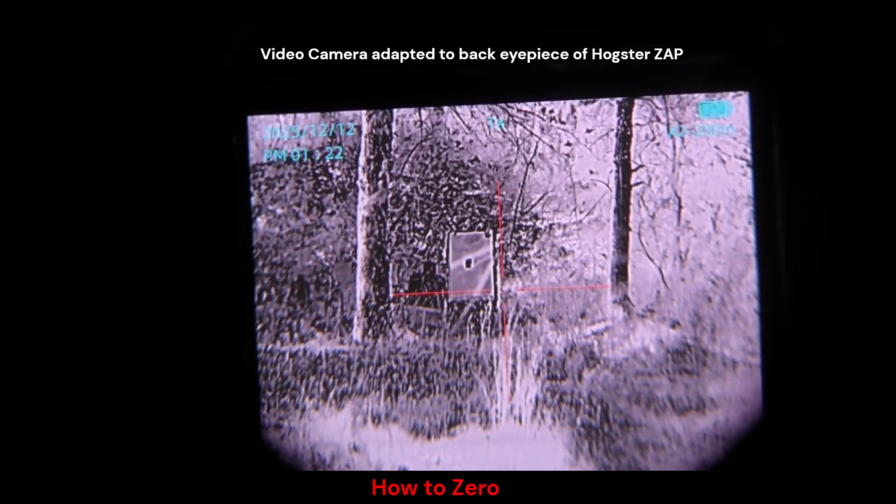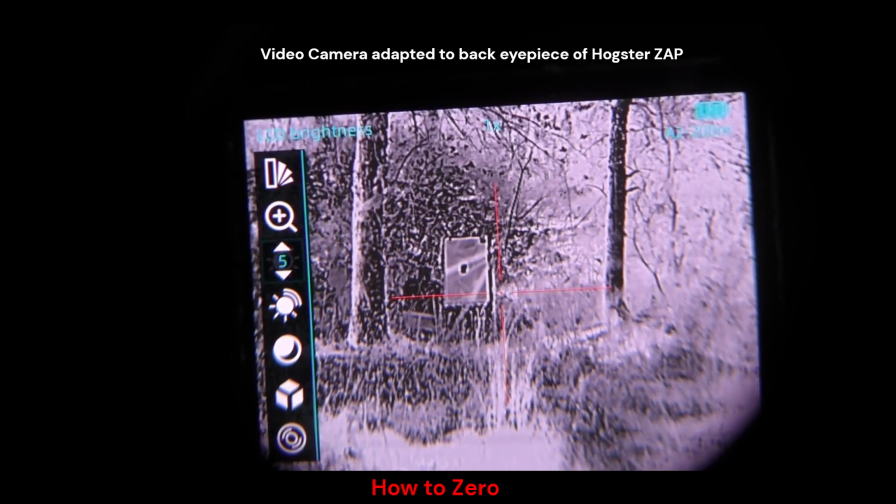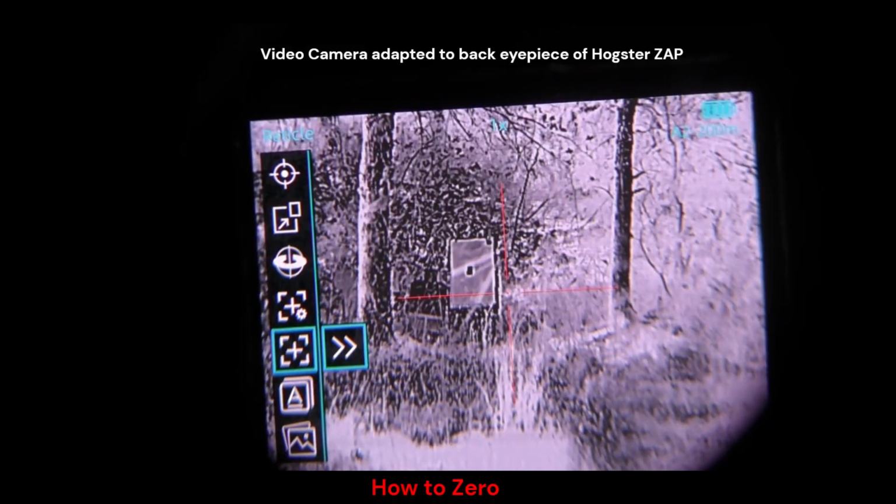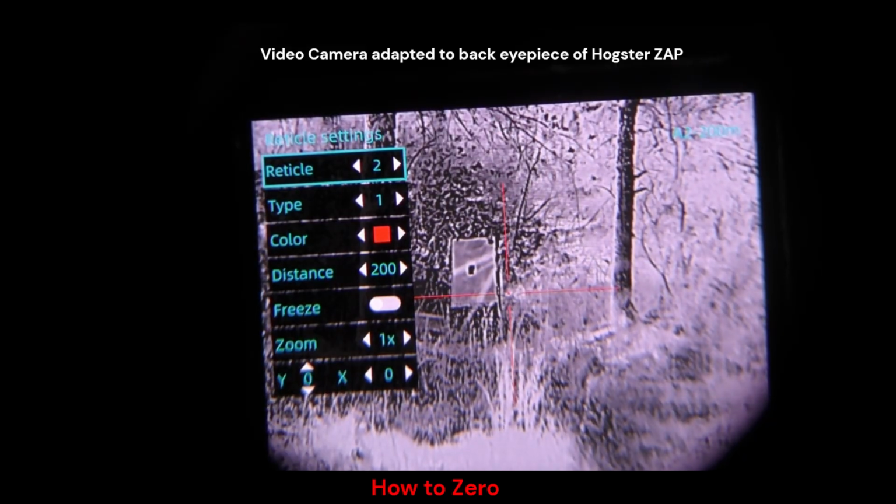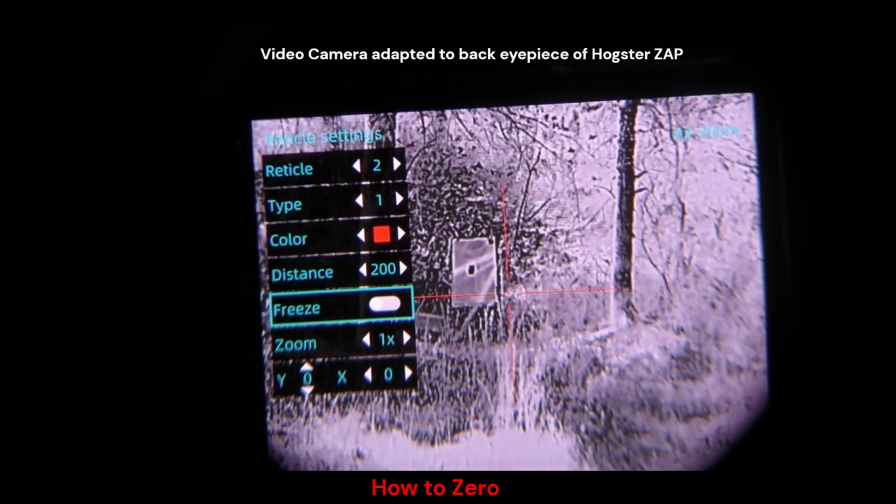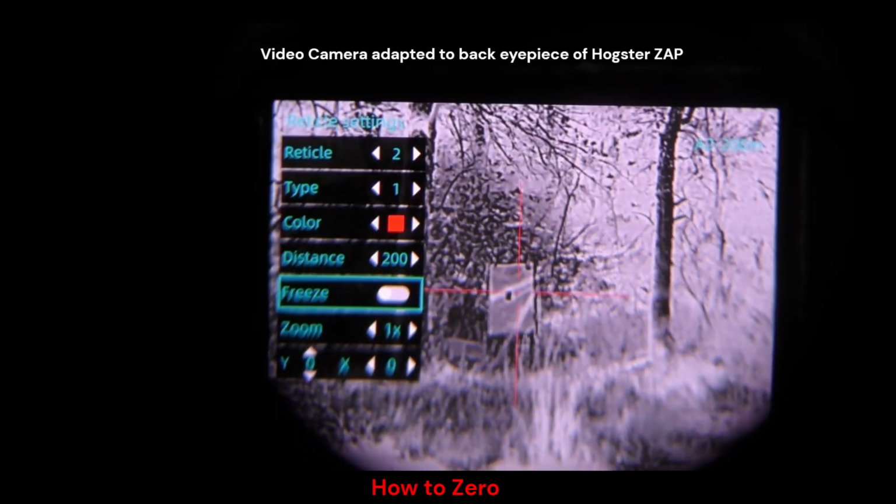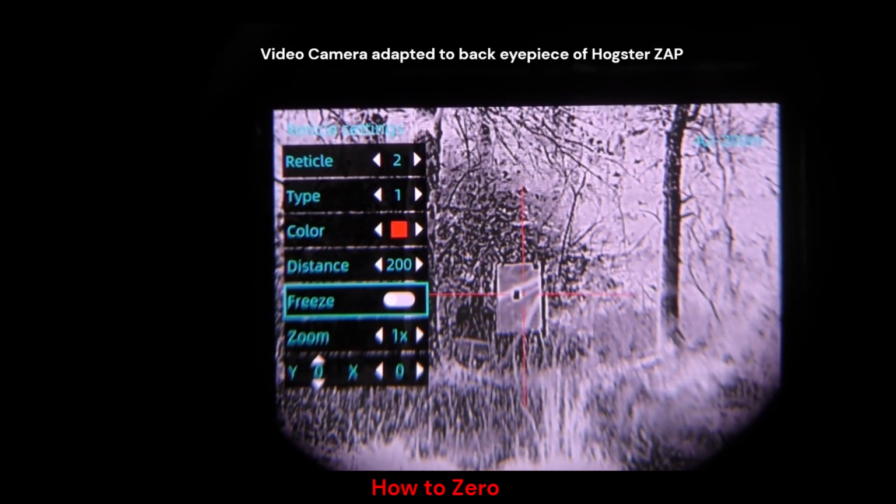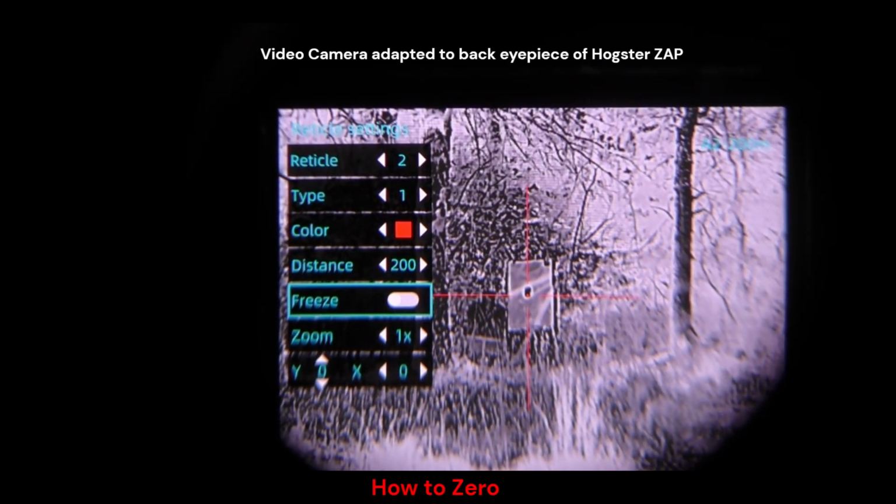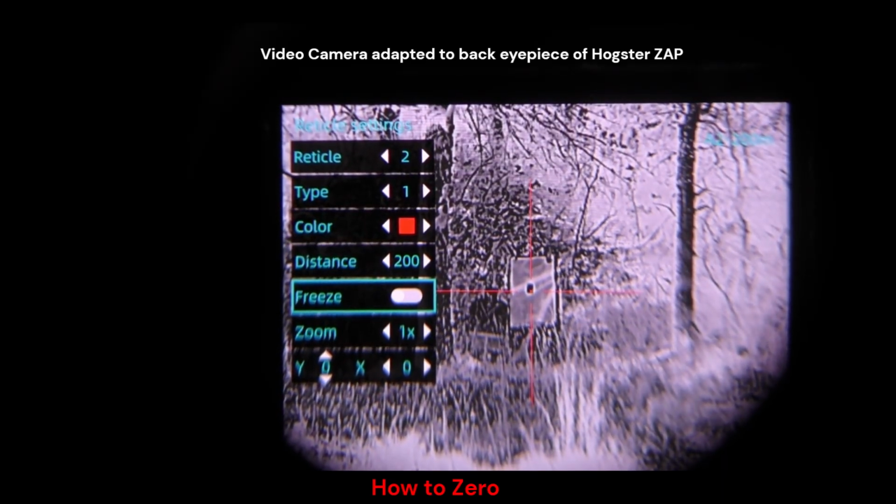Alright, we're back at the bench behind the rifle, and we're going to enter the menu again, page 2, reticle 2, XY 0 0, and we are going to freeze the image once I get my point of aim back where it was, which is right about there.